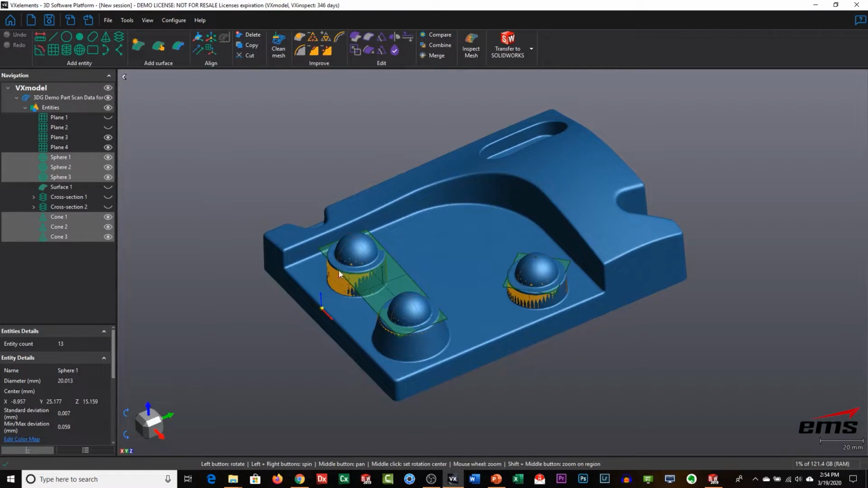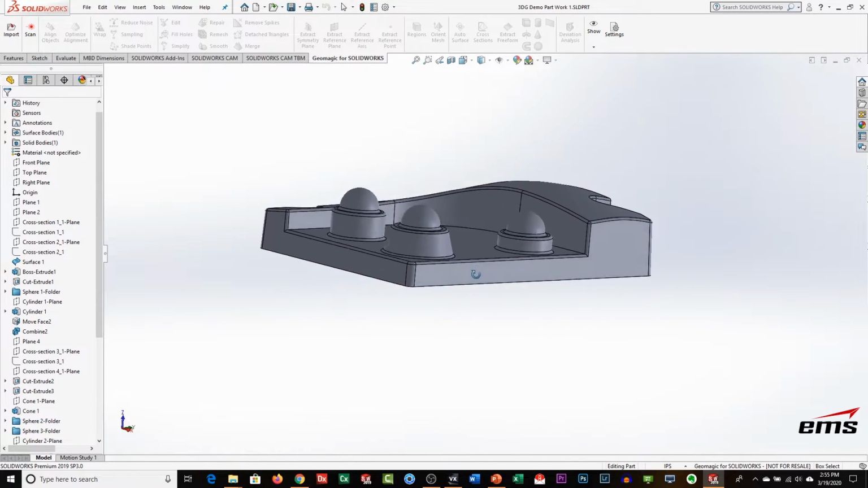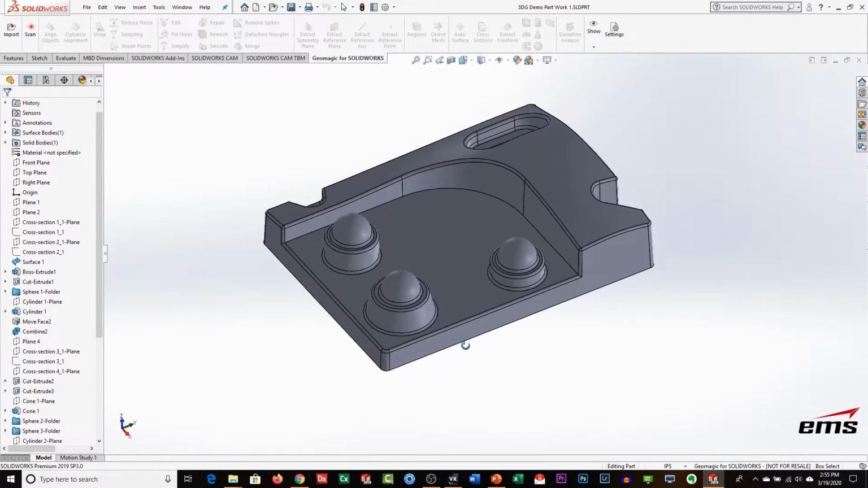So again, in VX Elements, you create some geometry, and then you either extract it straight into SolidWorks, Inventor, Solid Edge, or you export it into, say, STEP or Parasolid if you're using a different CAD system, and do it that way. It's just an extra step of exporting and then going into whatever CAD system and then importing it. But that's the basic workflow using VX Model.